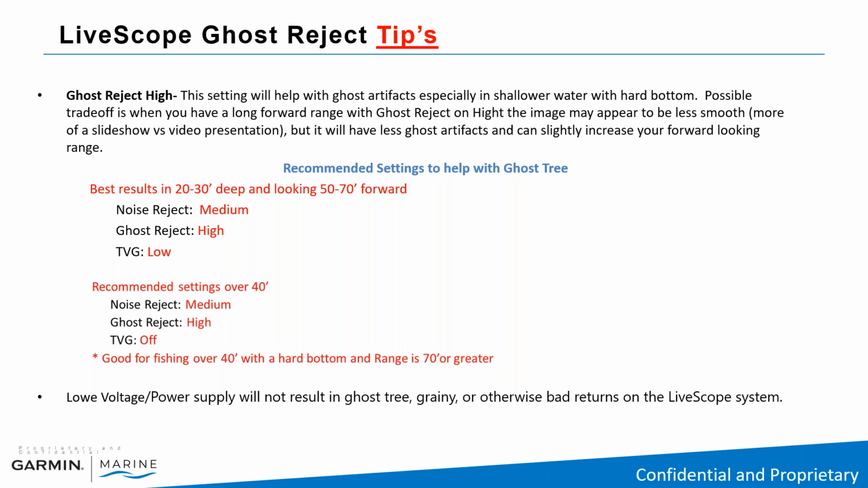The possible trade-off is when you have a long forward range with Ghost Reject on high, the image may appear to be less smooth. It may come back a little grainy. It also may be more like a slideshow versus a nice smooth video presentation, but it will have less ghost artifacts and can slightly increase your forward-looking range.